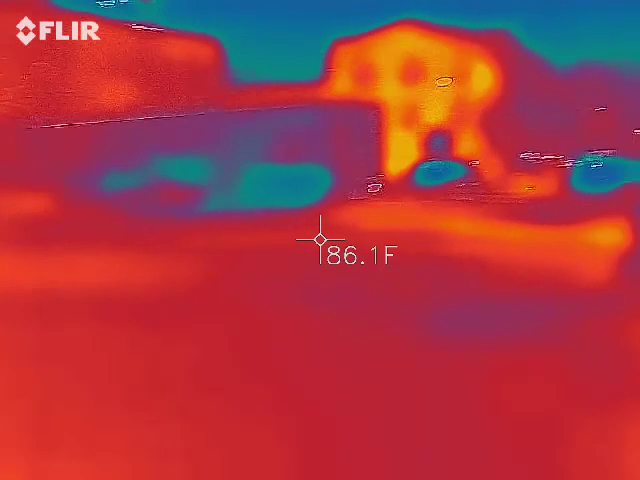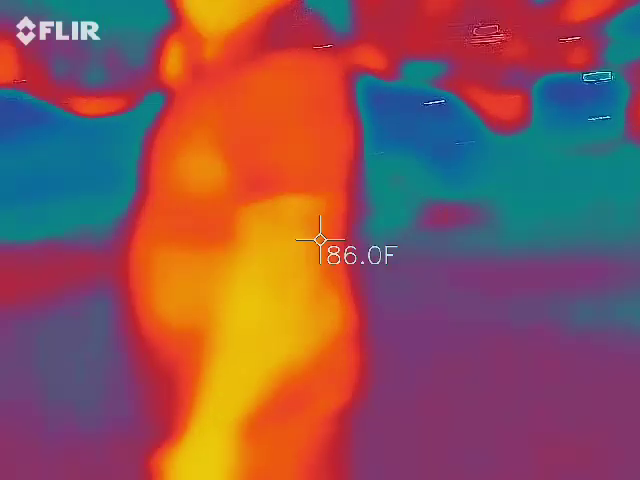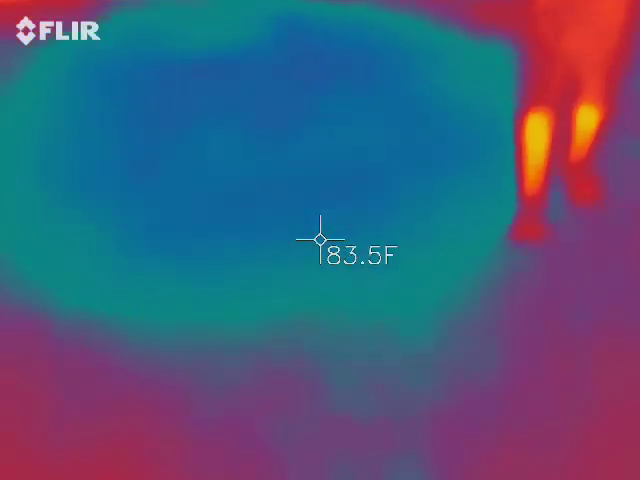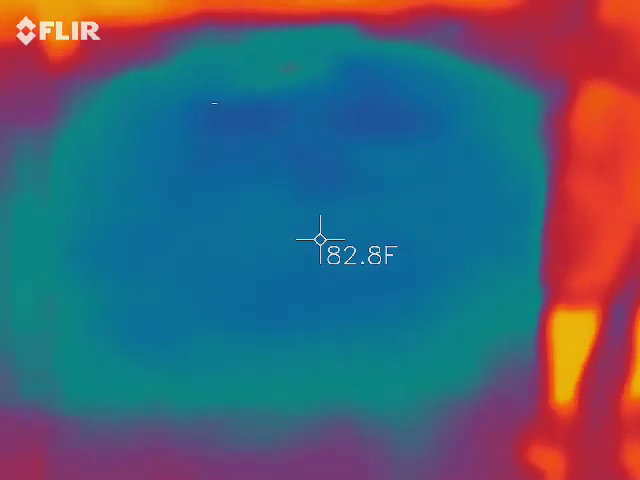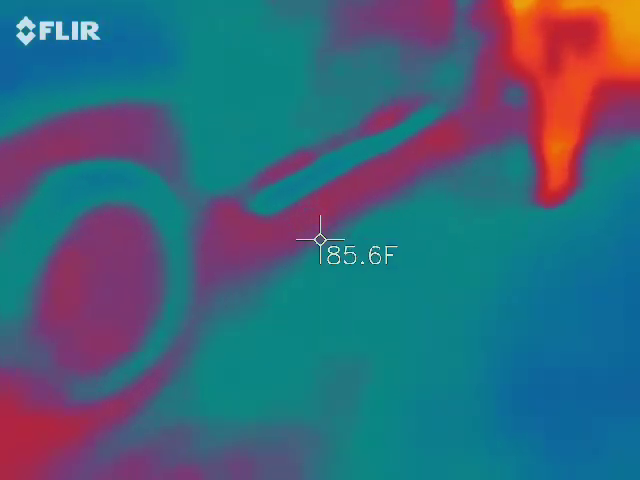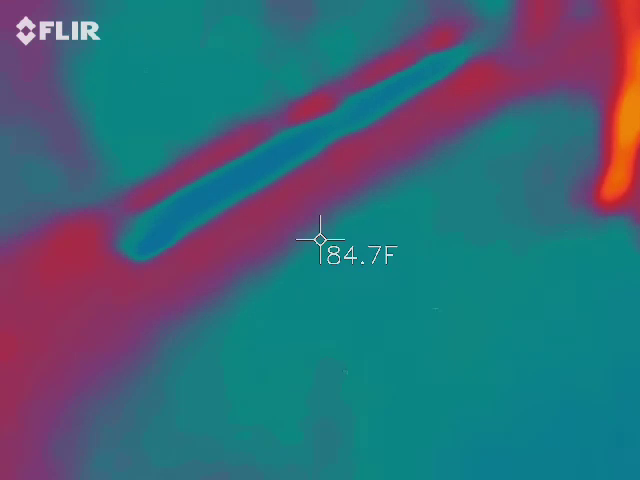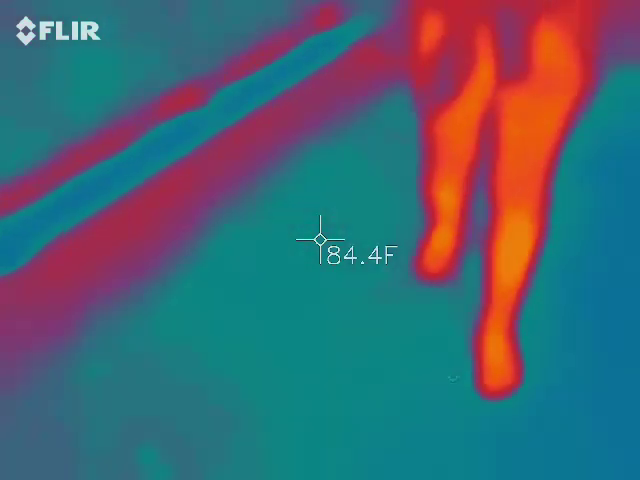Hey Jess, can you give us a sweep of the ground over here, in between the cars? Now keep in mind the cars are going to give a much higher reading because they were on a little while ago, so they're going to push heat down, and it's going to look very red and then very blue where I'm standing. It's steady though. Oh yeah, but it has to be. So we're getting that from something else. I'm guessing a wire nearby.